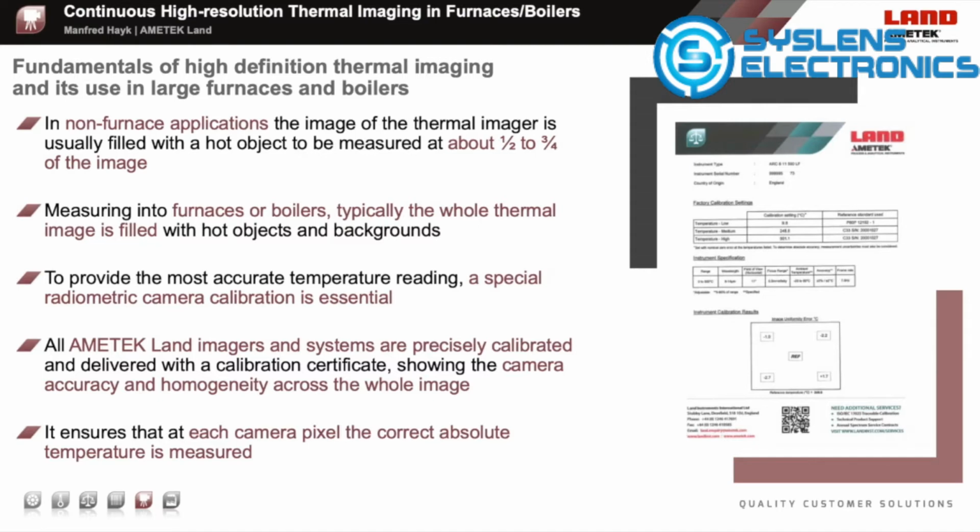To provide the most accurate temperature readings and a clear image, these furnace thermal imaging systems need a special radiometric calibration to deliver an accurate and homogeneous temperature reading across the whole thermal image, including the edges.